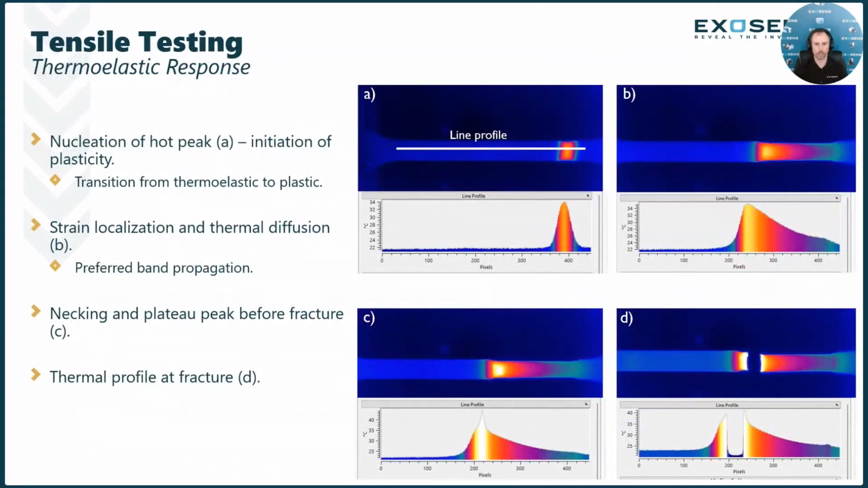If we take a look at the second tensile test, we can see a set of subsequent images here in A through D and a line profile that we have drawn through the specimen. That goes from one end all the way through to where the initiation of that localization occurs. That way we can watch over time how that nuclei propagates.